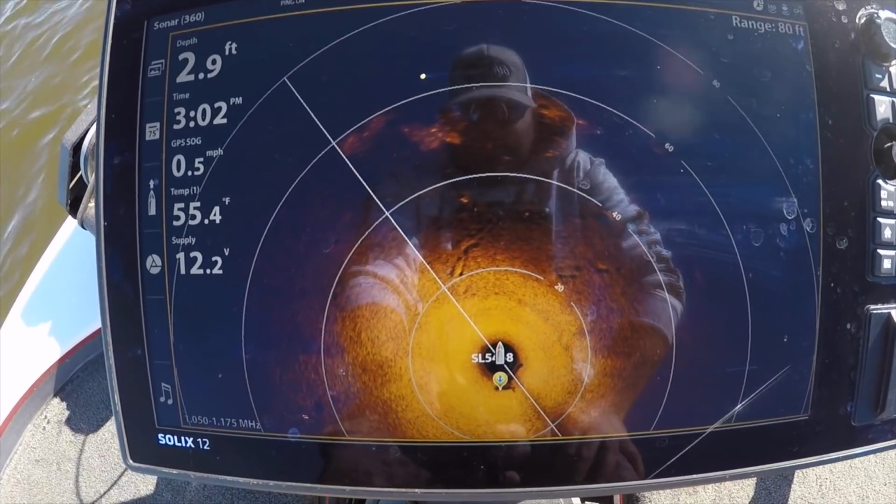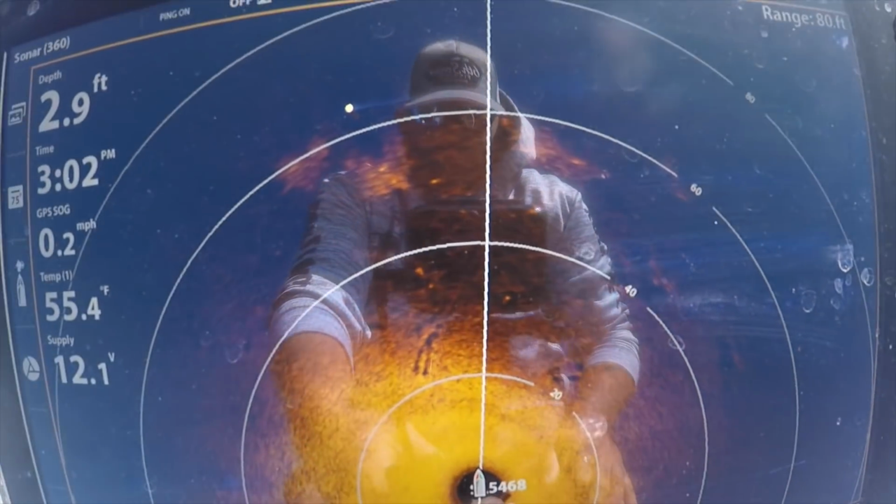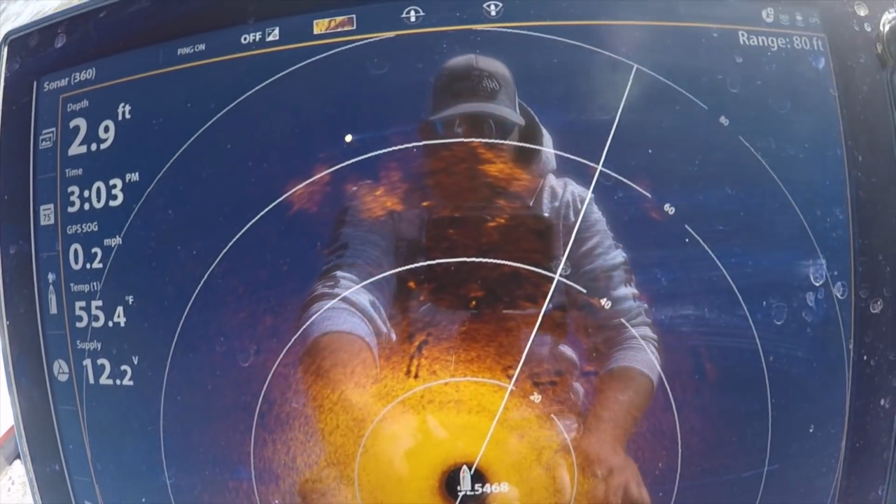All right, so I've got the boat turned around facing into the wind so it holds steady. Got it on spot lock, and you can see here's our brush piles directly out in front of the boat right now. You can see just these little markings here. Those are brush piles.